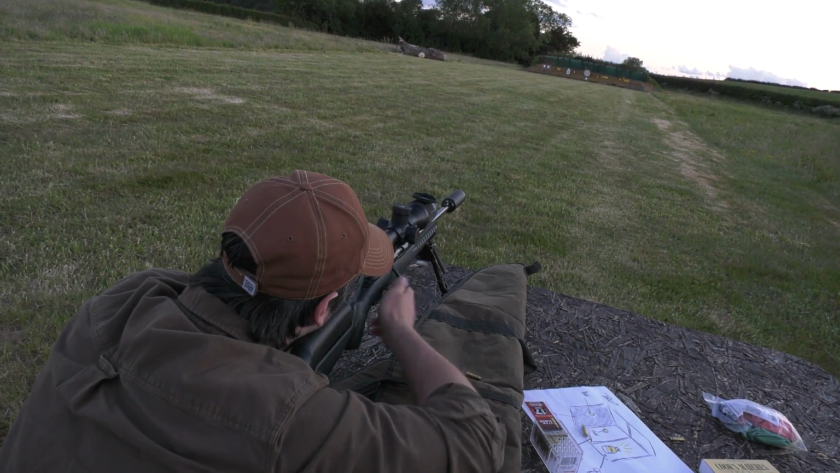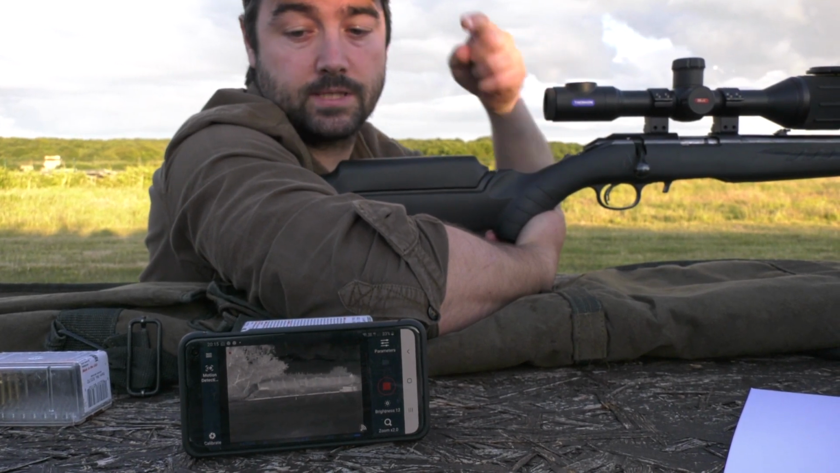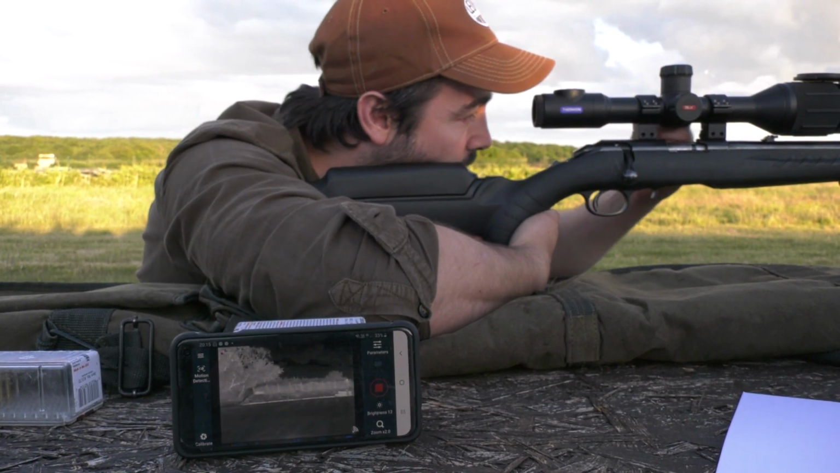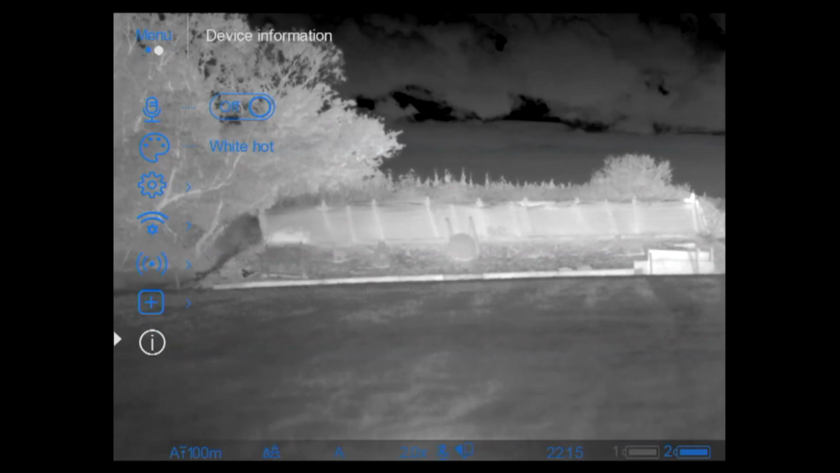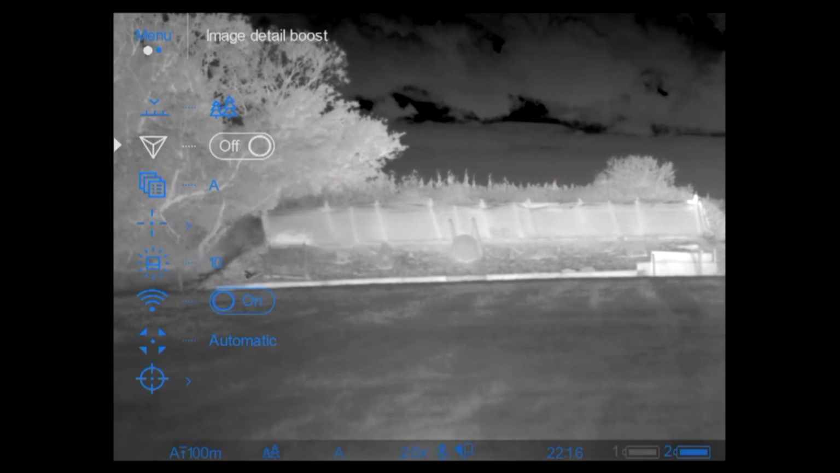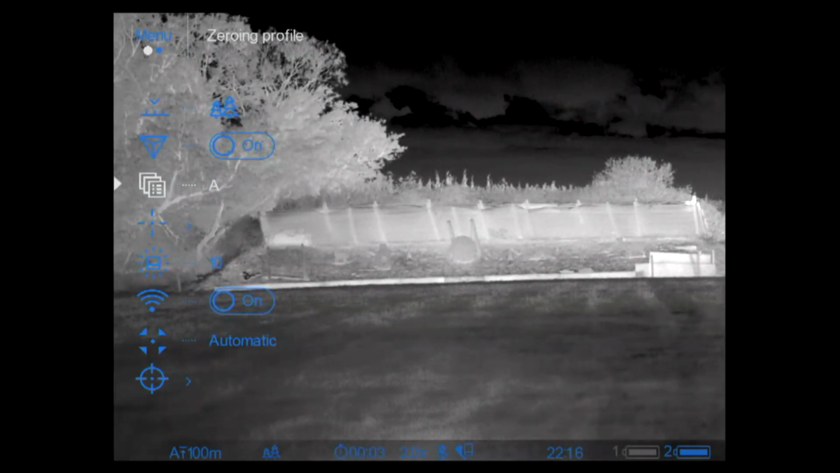So a good thing about the Pulsar device is that you can access what you're seeing through the StreamView app. So David's phone here can see exactly what my scope is picking up. Now if I go into it on the left turret, I'm going to hold it down for a little while and it'll ping up with a menu. I'm going to start from the top. You've got your mode setting, you've got an image detail boost on it, which we can turn on and that can clear up the image. We've got a zeroing profile.